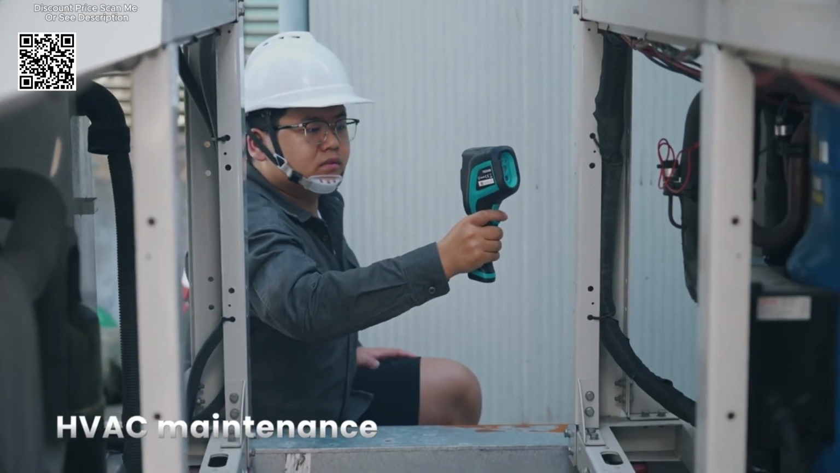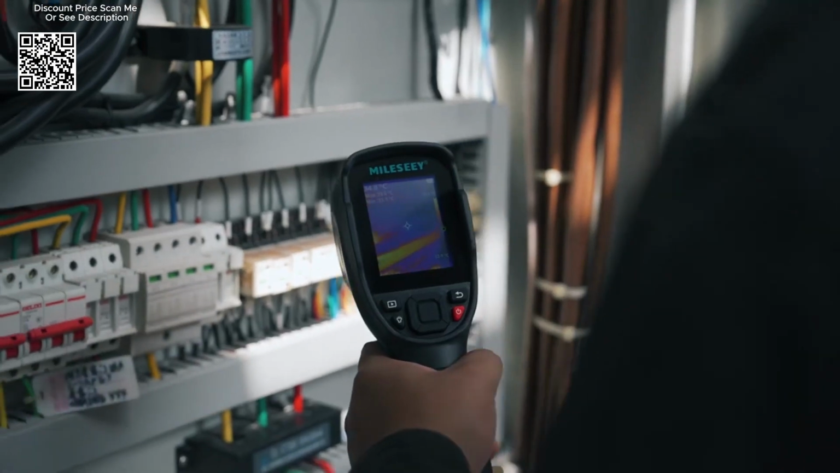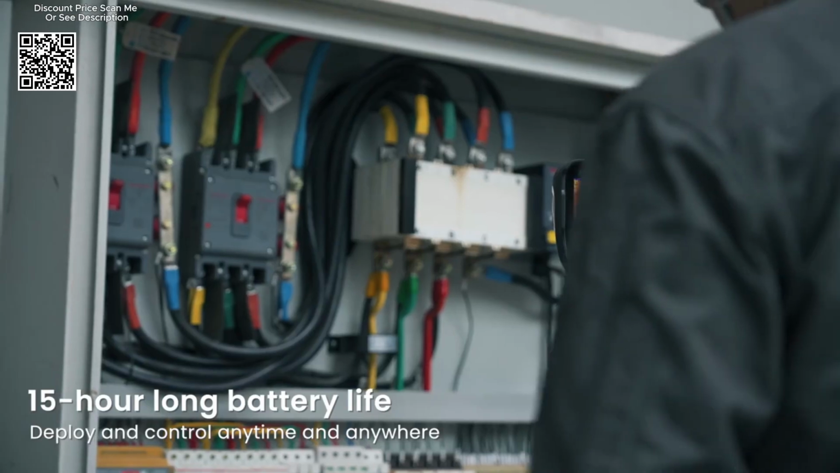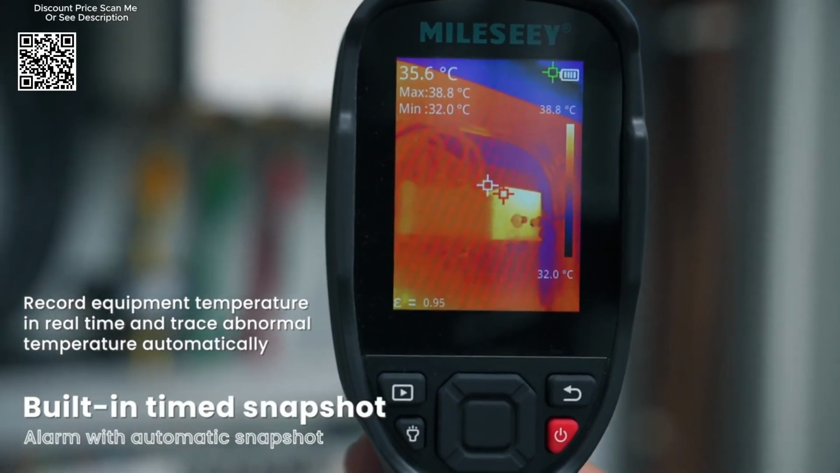is crucial. This thermometer is designed for high-temperature tracking, capable of accurately measuring and displaying temperature variations across a wide range. Whether you're monitoring industrial equipment, conducting energy audits, or troubleshooting heating systems, the MILESEEY TR256E TR256B delivers precise and